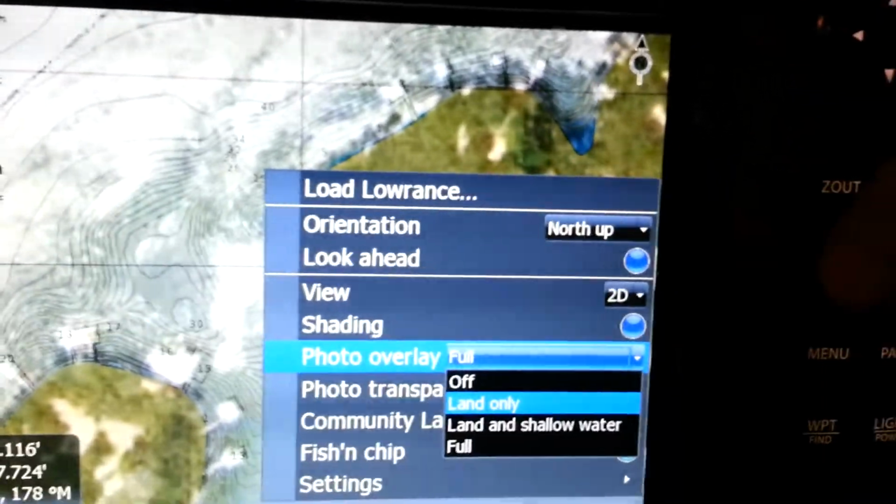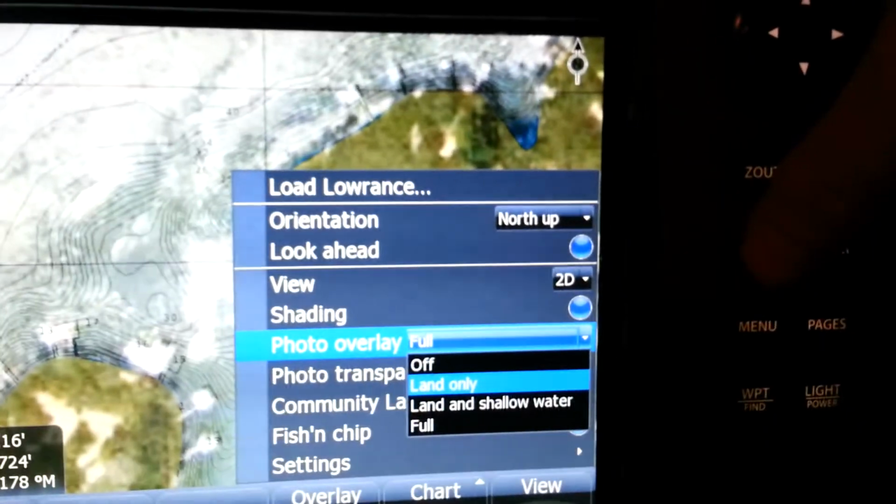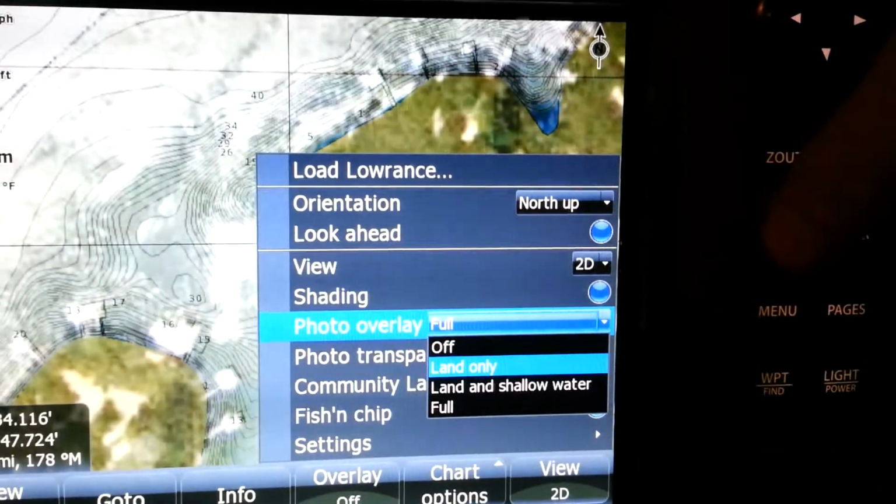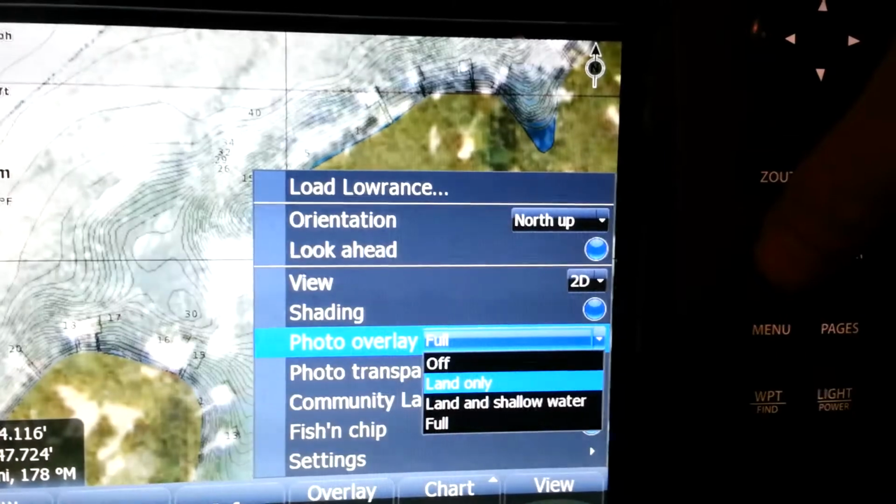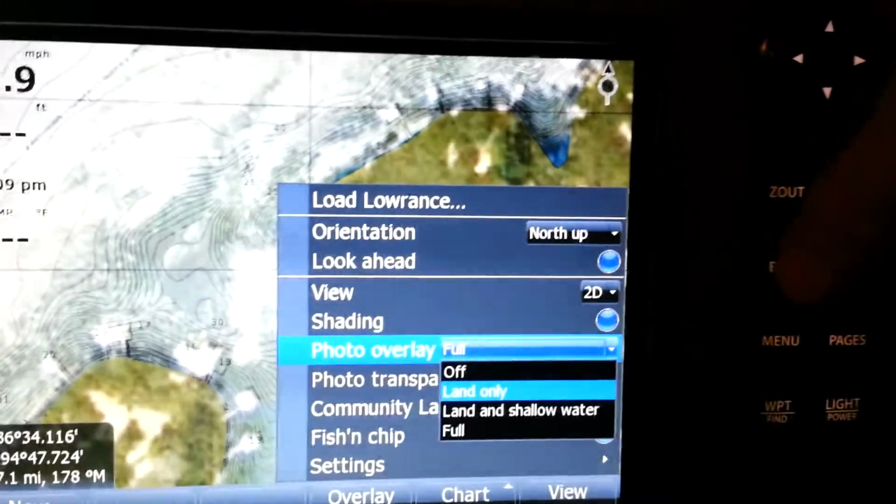So with the photo overlay, it's a little bit unfavorable with the shallow water alert because it takes away the shading.